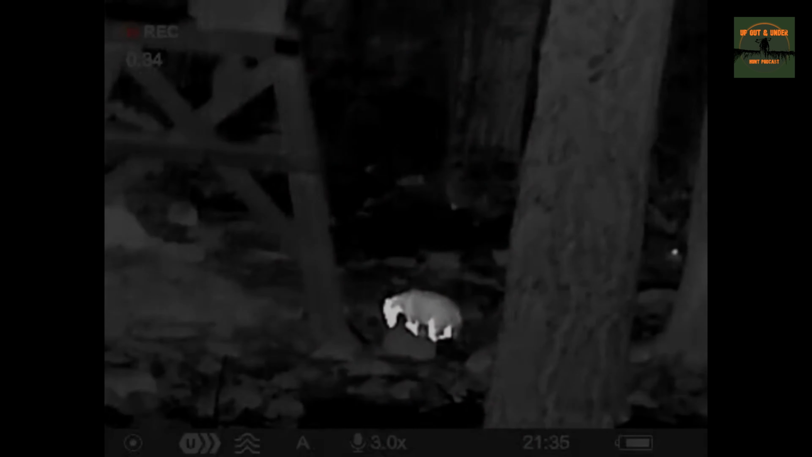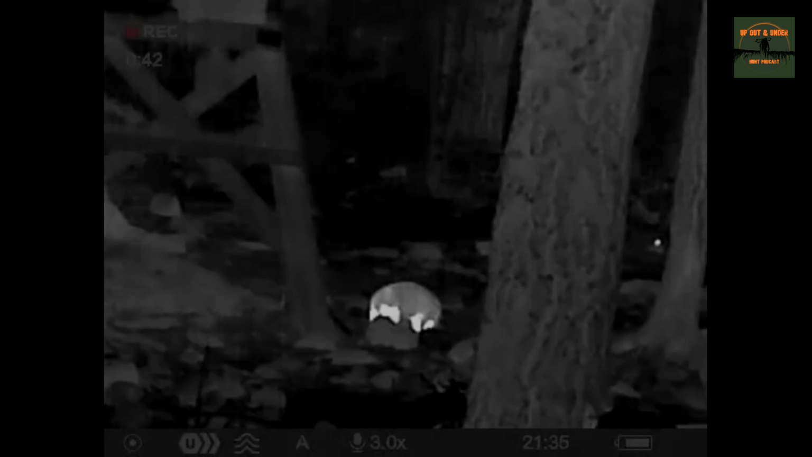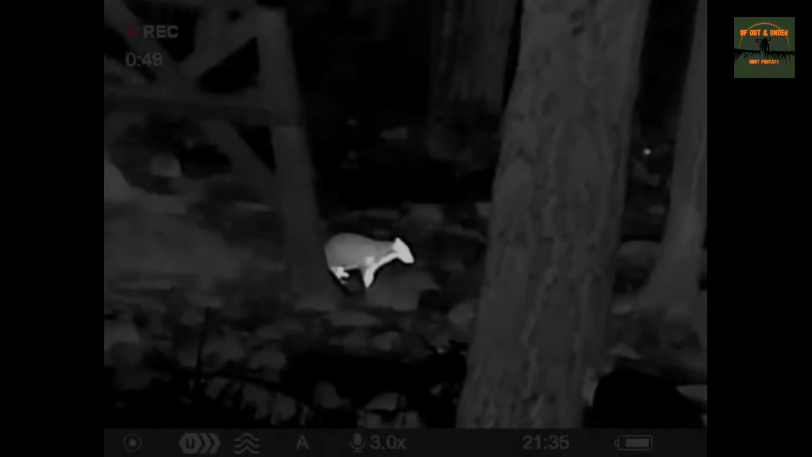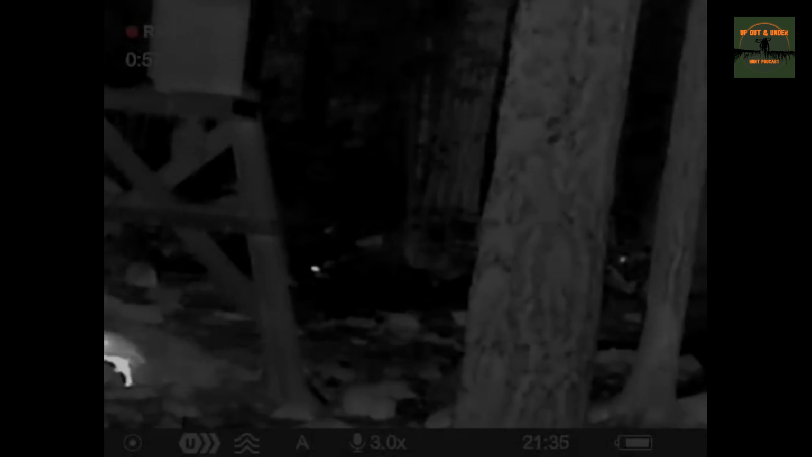Just shot a nice hawk. I was looking at a badger and it started acting weird. And then I saw it coming through the bushes, and I could follow it all the way.